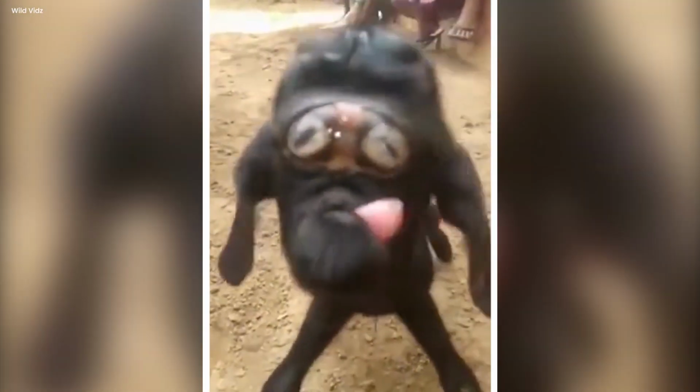Gorilla-looking goat. Another mutant creature, this time a goat, was born with a face like a monkey's. Its owner initially revealed it in a video taken in the Indian hamlet of Nemodia.